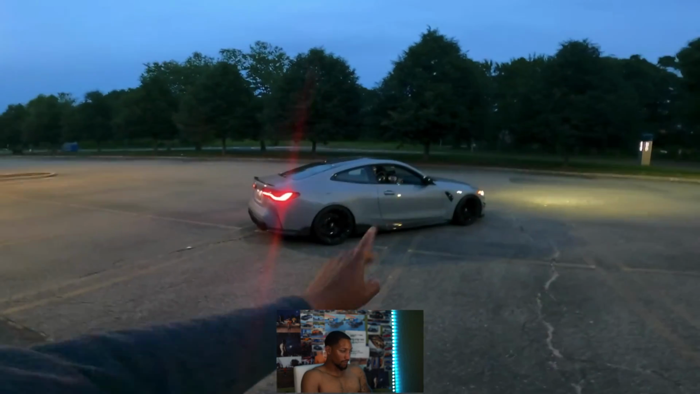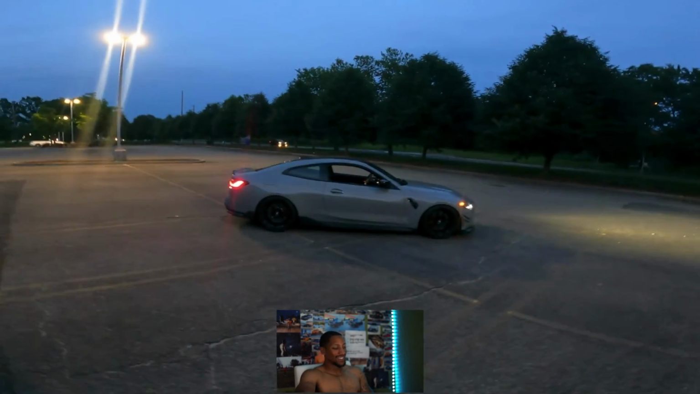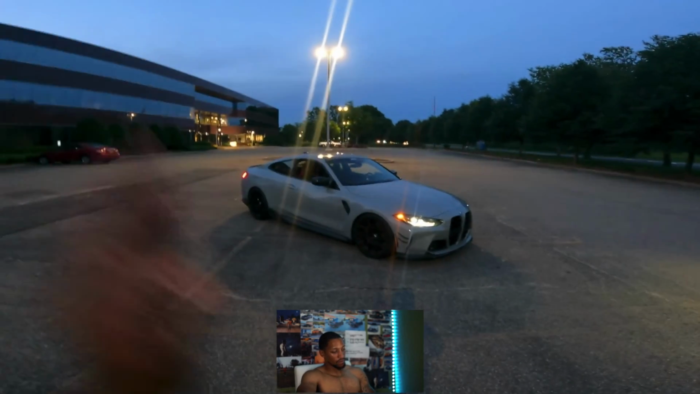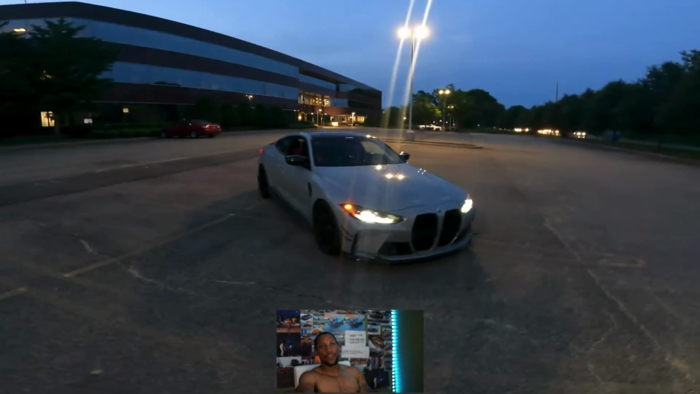So I'm currently waiting for some parts on this car, which kind of screwed me up a little bit because I was super excited to throw on some of the mods that I got coming for this thing. However, literally every single thing I have coming for it is delayed in some sort. So that's where I'm at now.